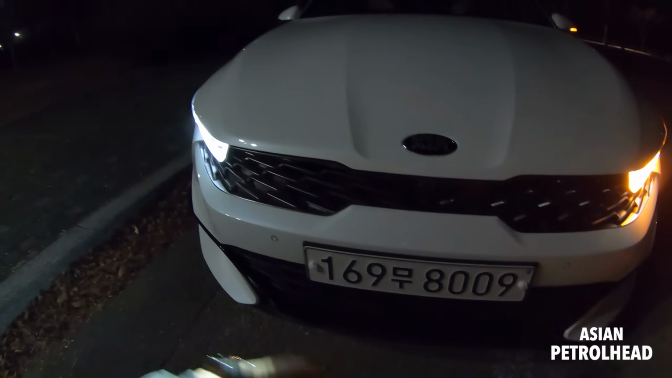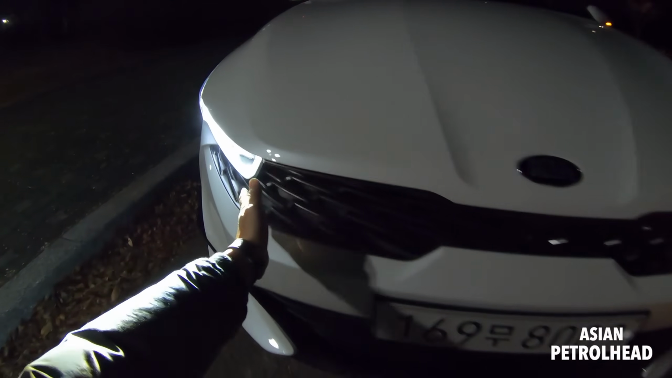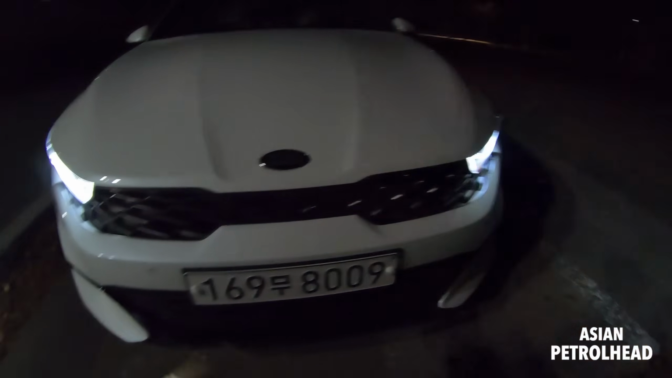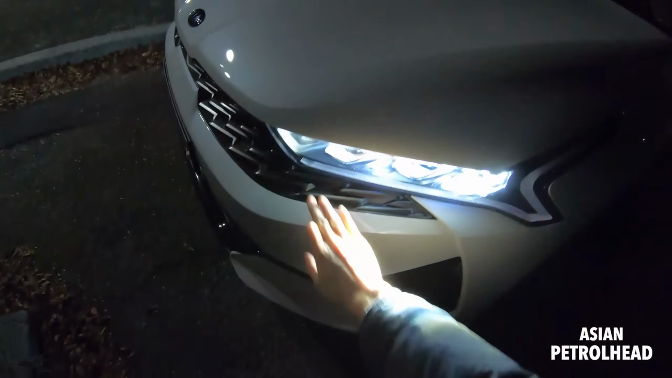And they no longer call this the tiger nose grill, because it actually nicely blends all the way to the headlamp, so they call it the tiger face. So guys, let me know what you think about that naming. But I think this looks very nice.